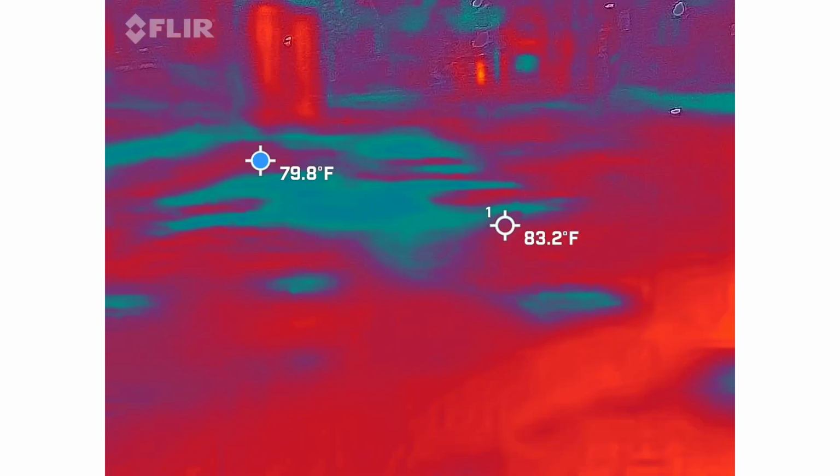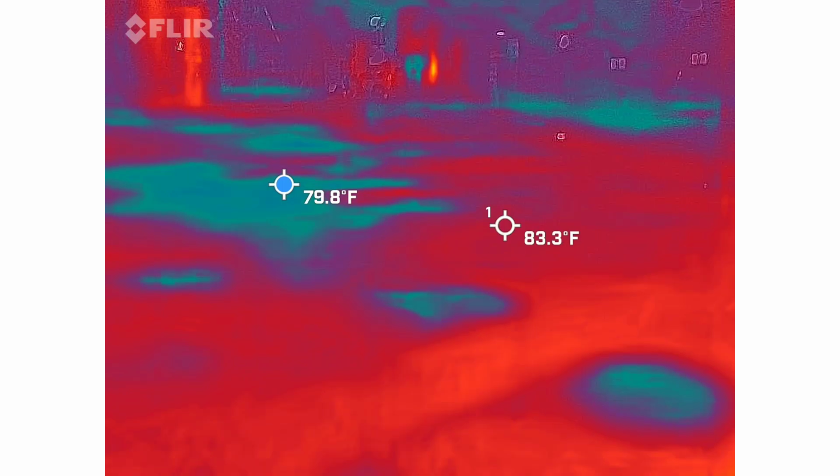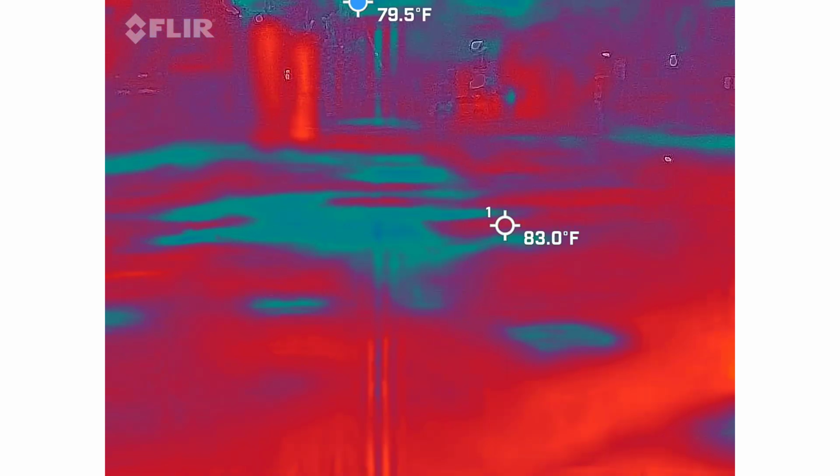Yeah, we get weird things going on with the camera in this location. Look at the lights and all that.